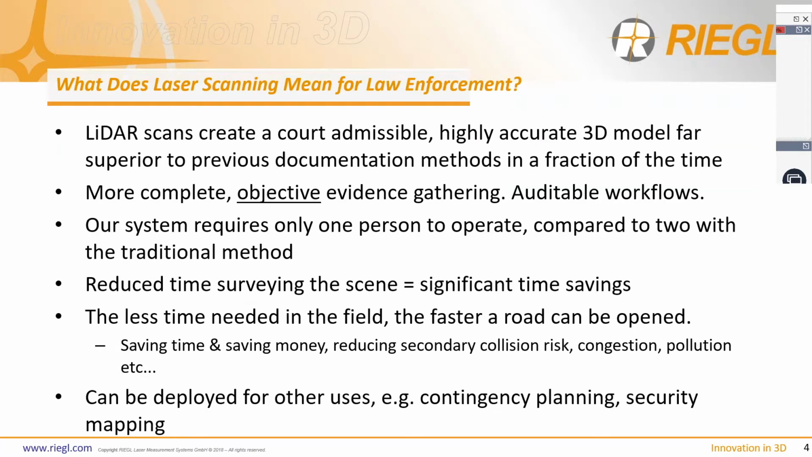So what does laser scanning mean for law enforcement? Well, I have been carrying out laser scanning for crime and crash scene investigations for over 9 years now. And what LiDAR offers is the ability to create a court admissible and highly accurate 3D model, which I have to say, I agree with his comments, it's far superior to any of the previous documentation methods we used to use, and in a fraction of the time, which is obviously very important. More complete and objective evidence gathering, certainly, together with auditable workflows.